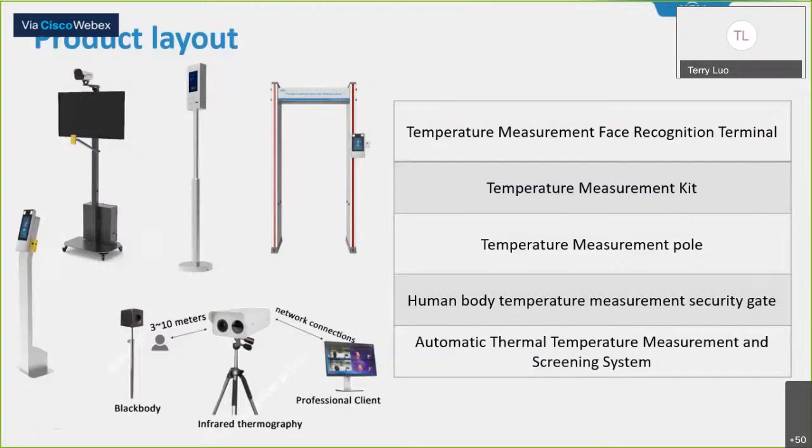Family of the HeatCheck solutions covering entry level to high level with different shapes and features. Let's take a glance at these. You can see the face recognition terminal, the kit and the pole, and the measurement gate with metal detection. And we also have the thermal camera systems.